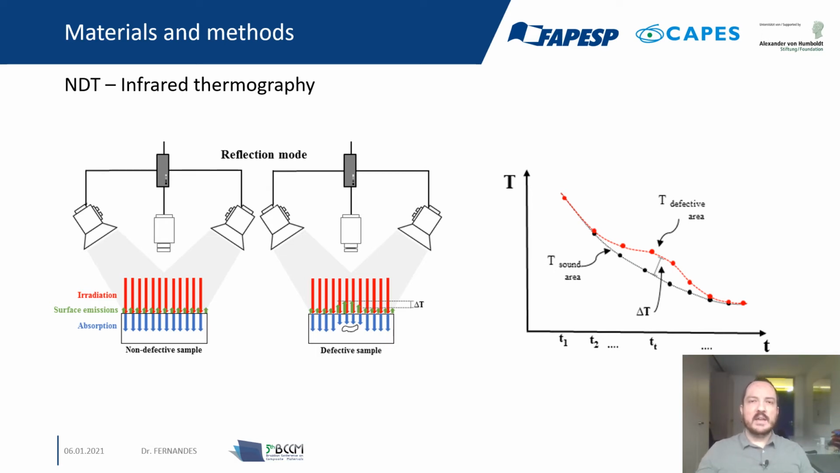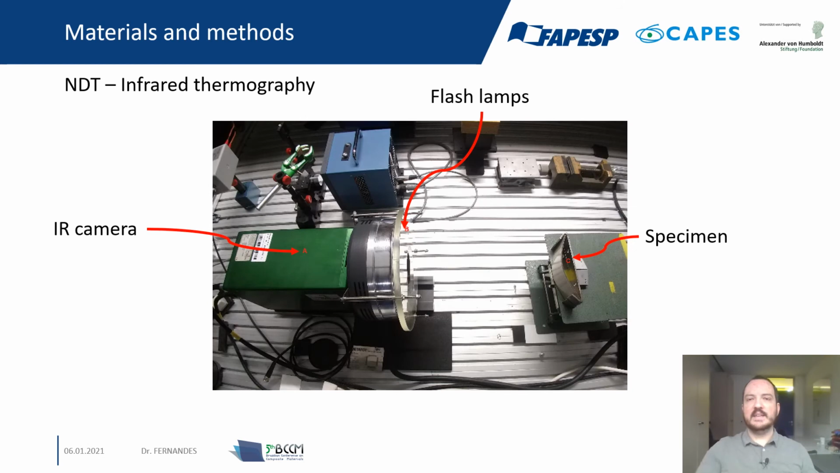So we can use, for example, here we have a pulse thermography heating up a specimen while an infrared camera captures the images. So we can see if there is something inside the component by analyzing the thermograms, the temperature profiles on the surface of the specimen. It has been used for composites for a long time now, this technique.